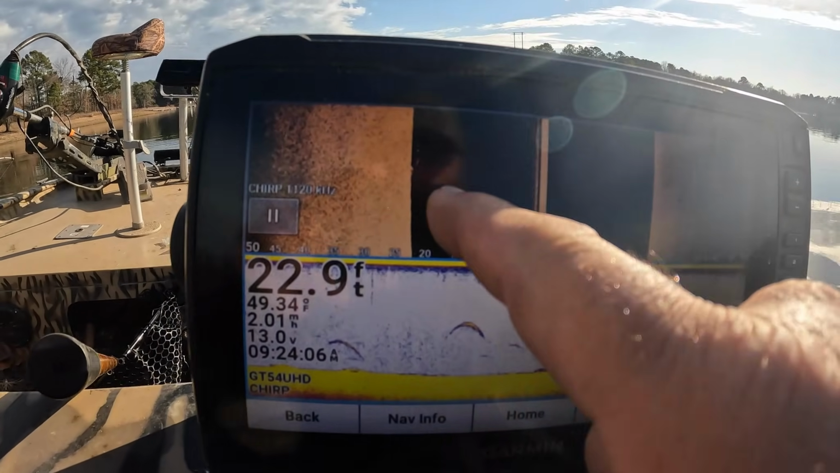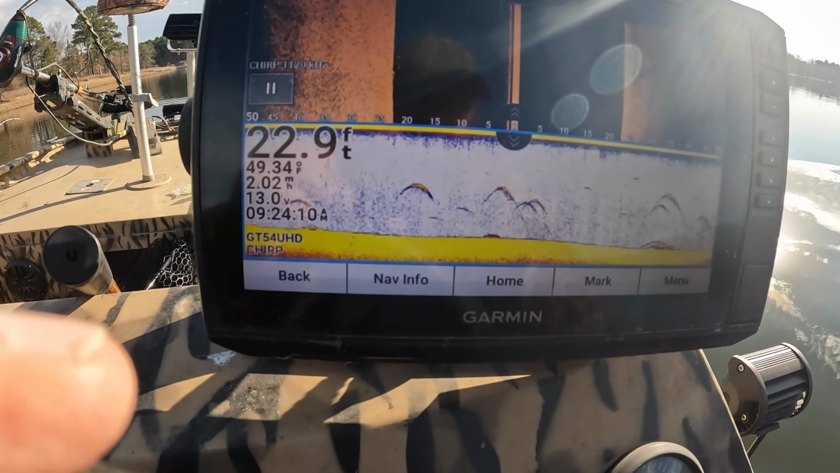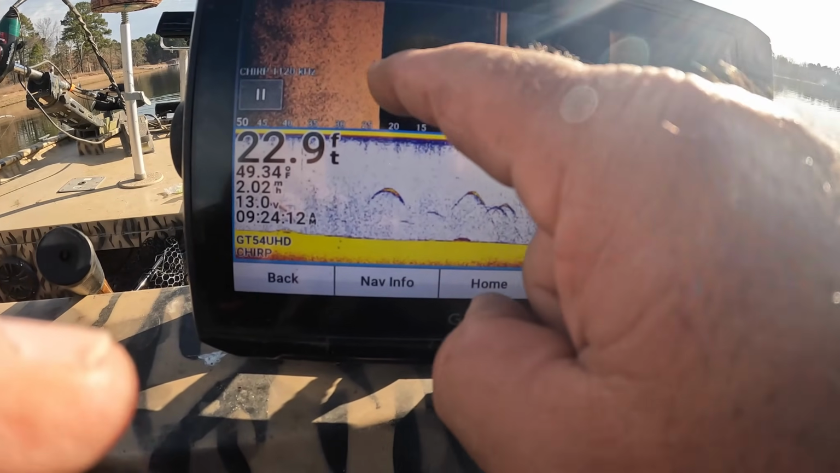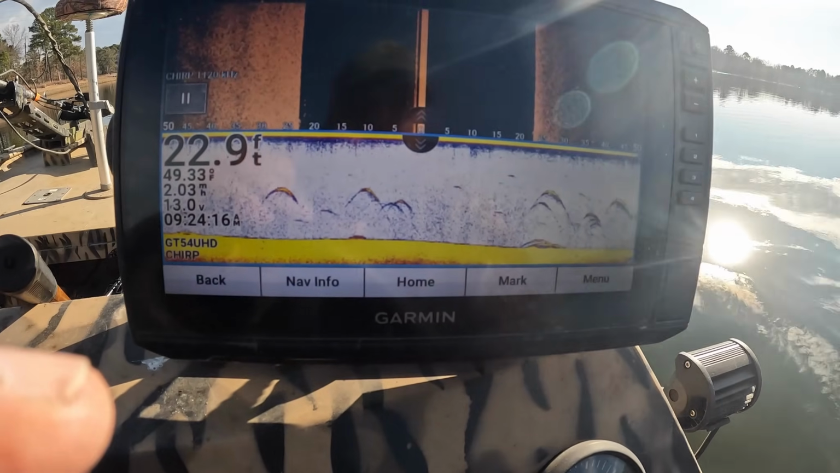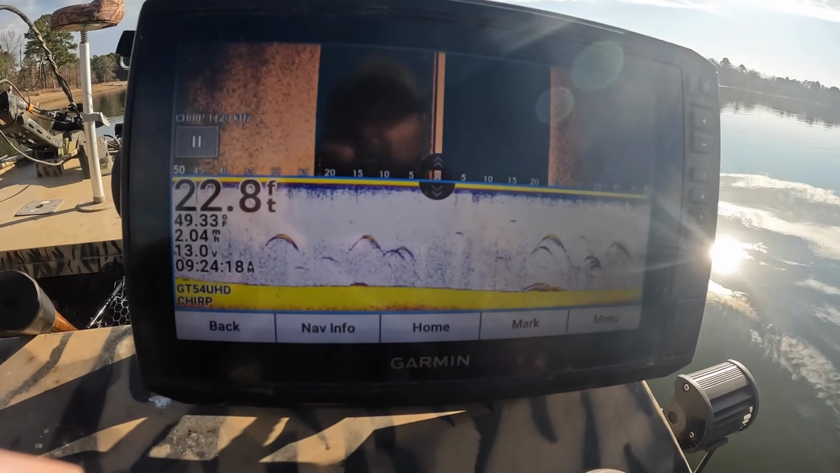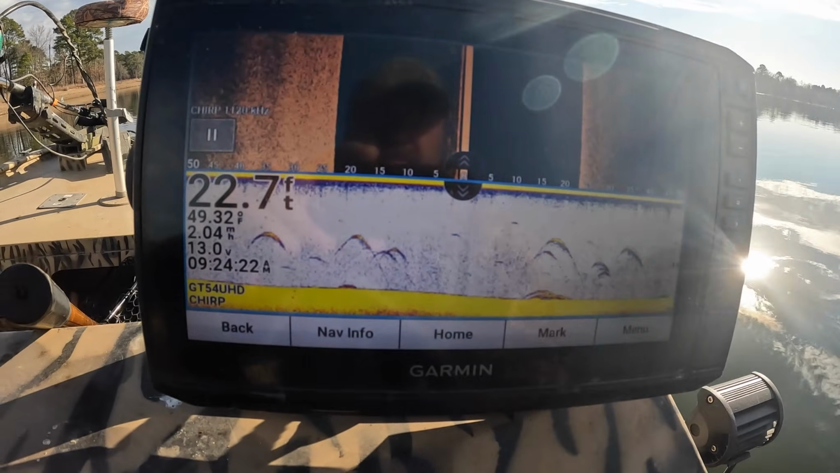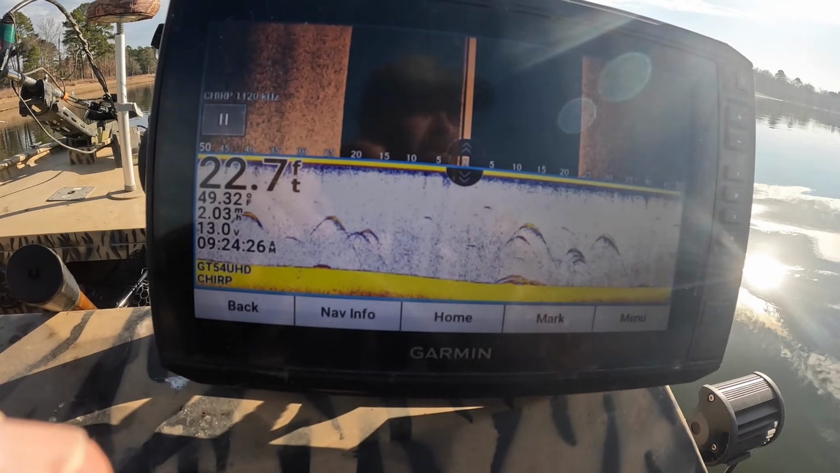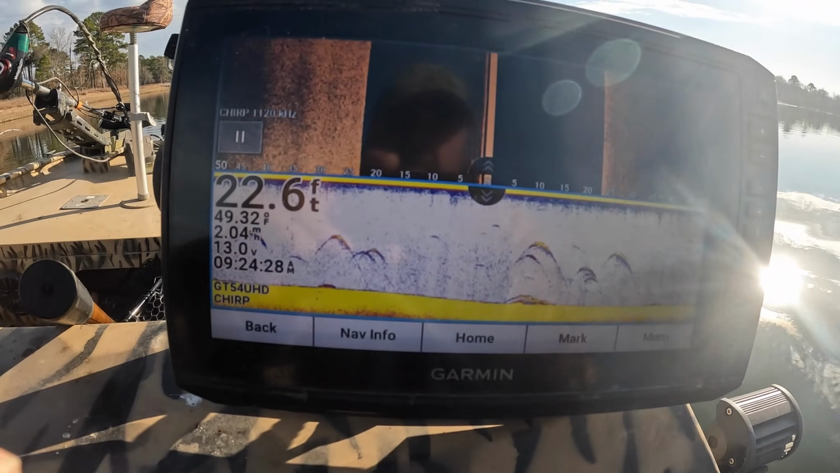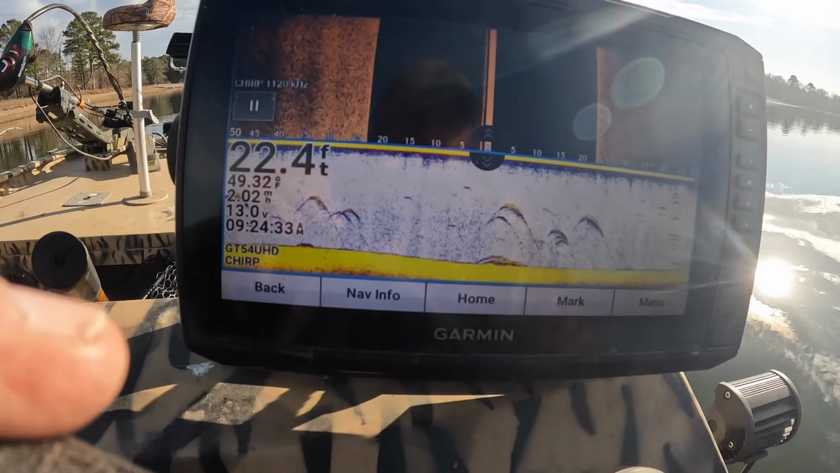You can see up here on this one. There's a few right in here. That might be worth fishing. Starting to see a few little specks out here finally. Now I have the GT54 transducer on this Garmin. They say the 56 is a lot better. I don't know. All I really ever use a depth finder for is just trying to find some fish.